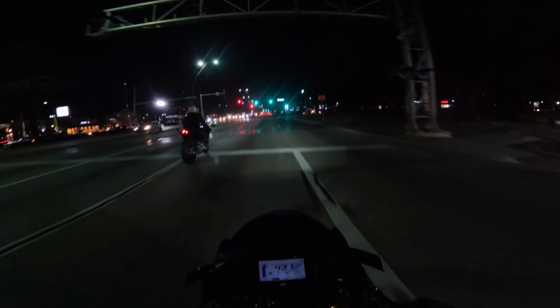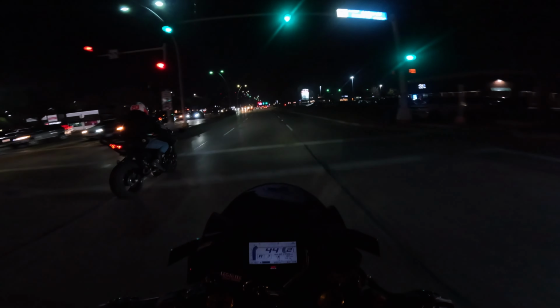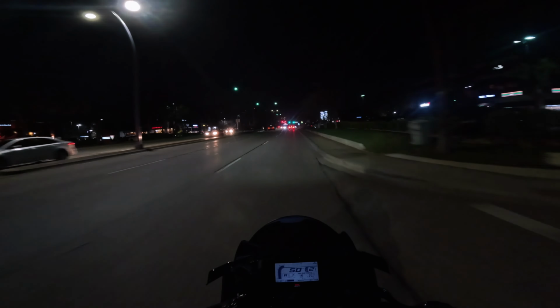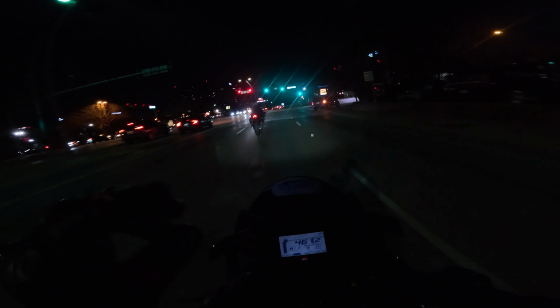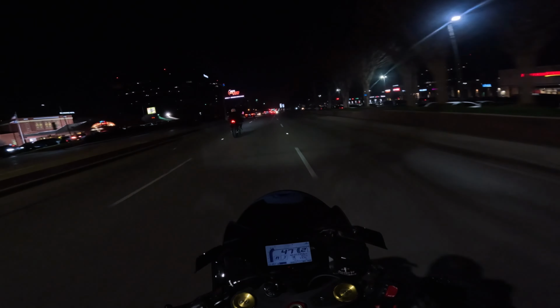Yeah, we actually came in here kind of deep. Deep away from the highway. Now we're able to ride a little bit faster. Hey, he vibing. I like the tail lights on the ZX10, I can't lie. It's actually a really good looking bike.